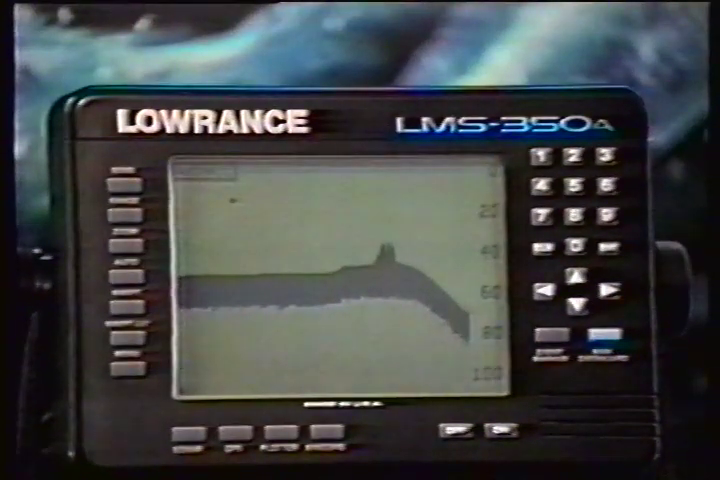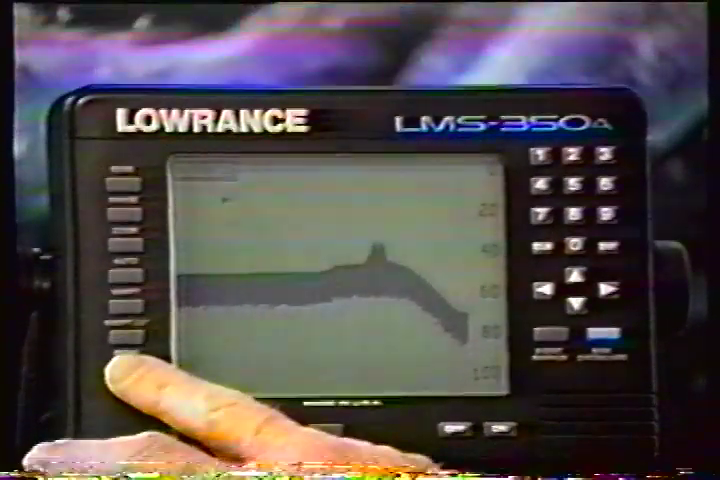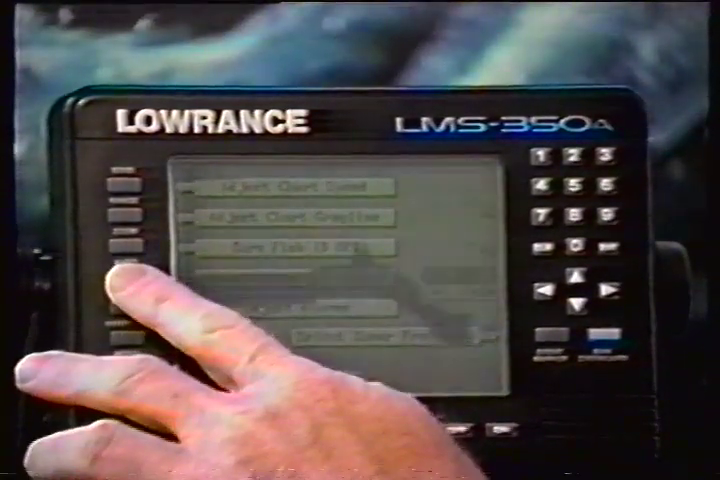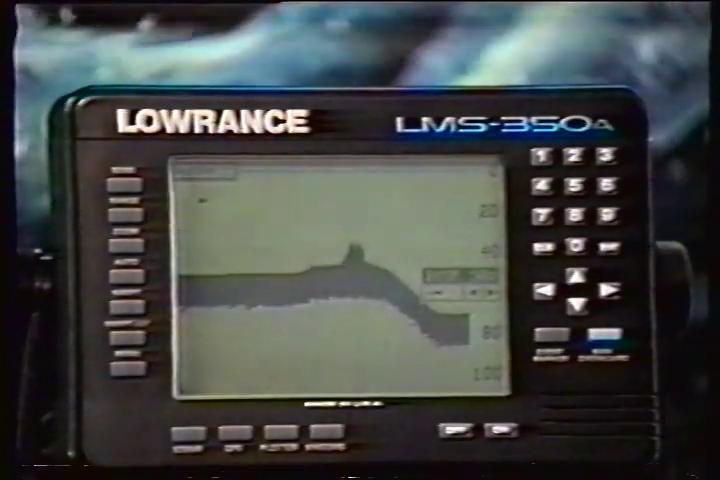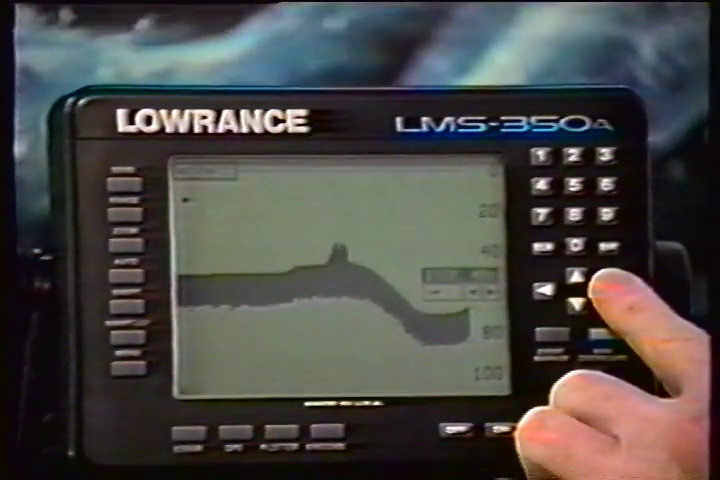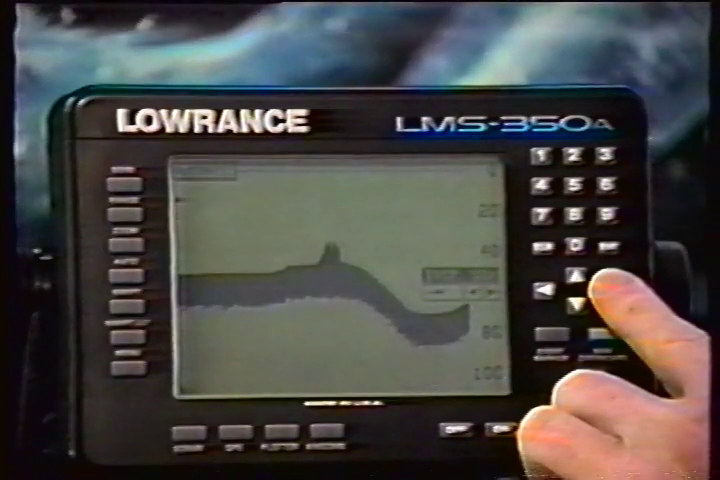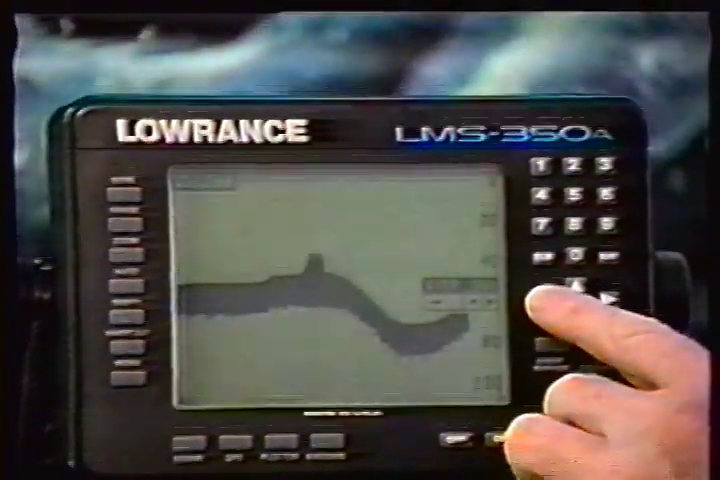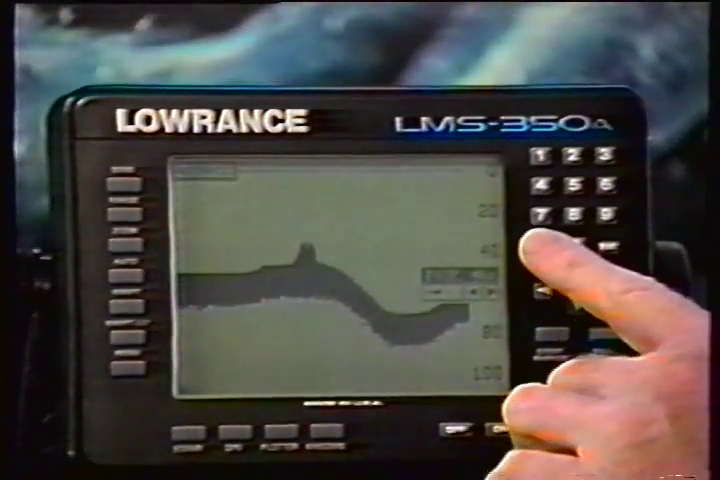The unit's display contrast is adjustable to suit different lighting conditions. To adjust it, first press the menu key. Now press the key next to the Adjust Display Contrast label. Now press the key adjacent to the left arrow to decrease the contrast. Press the key adjacent to the right arrow to increase it. After you've made the adjustment, press the clear key to erase the menu.